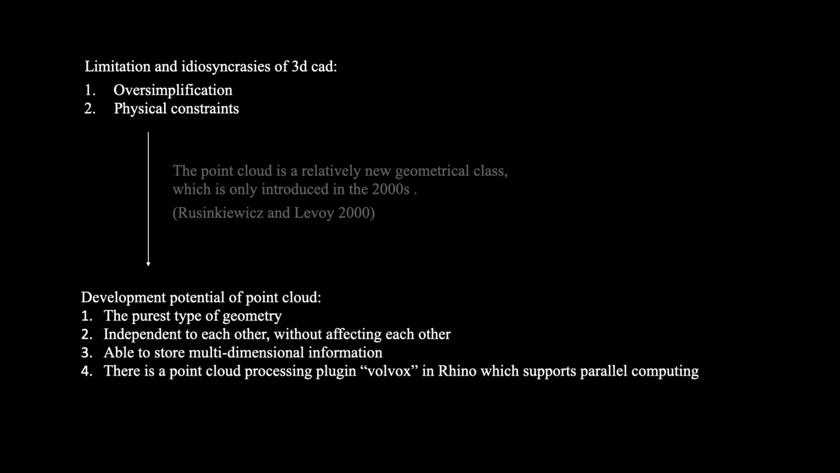Fortunately, in the 21st century, a new type of geometry appeared, called point cloud. A point cloud is a set of data points in space, and a point is the purest and most primitive geometric element. In addition, the relation between the points in a point cloud is the same as that of the pixels in an image. Each point exists independently and does not affect the others, and a single point can store multiple dimensions of information at the same time. So we believe that point cloud can be used as a geometric design material.